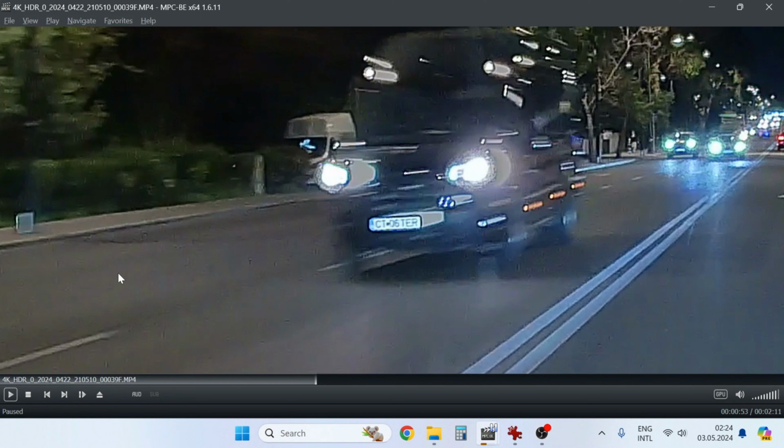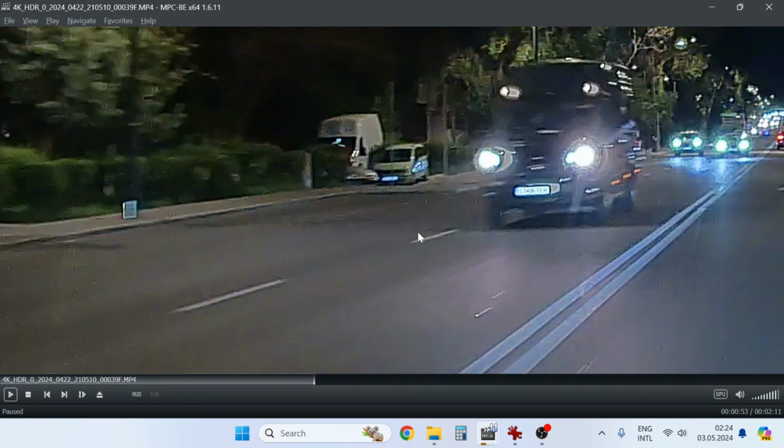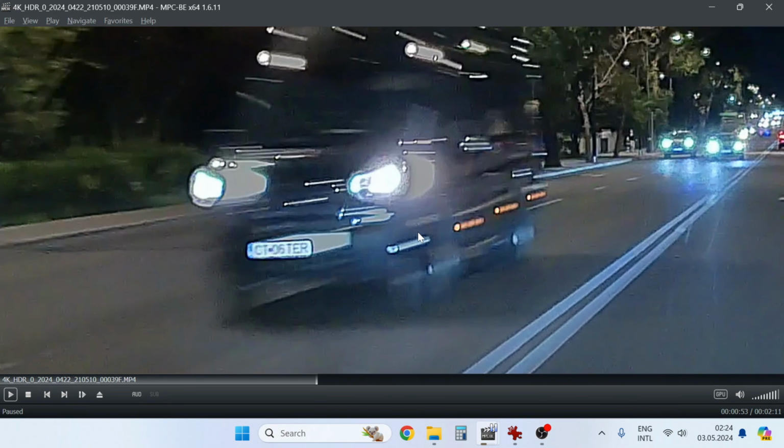And consider that I am living in a country with a big licenses plates. In Europe, almost all countries are using such big licenses plates.